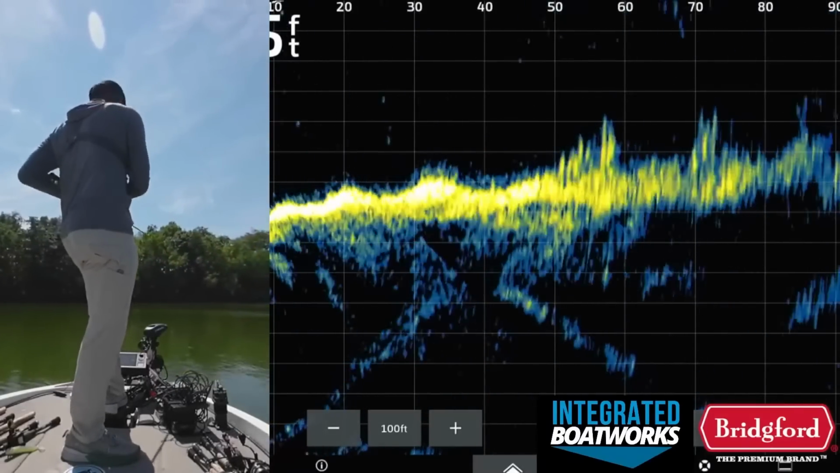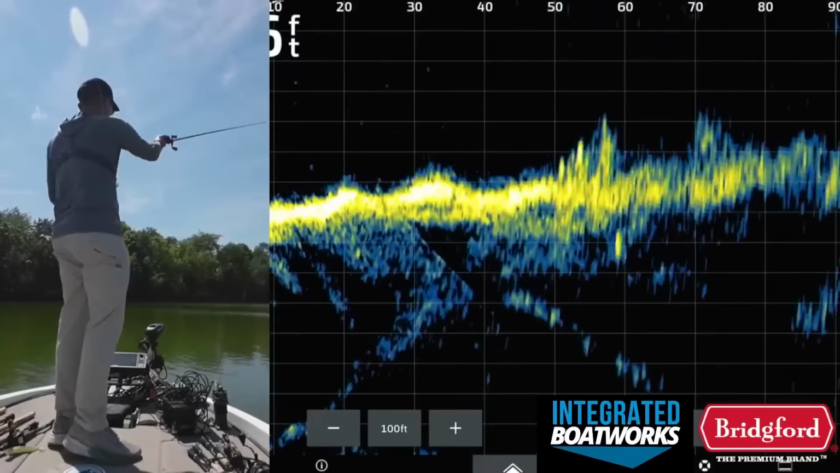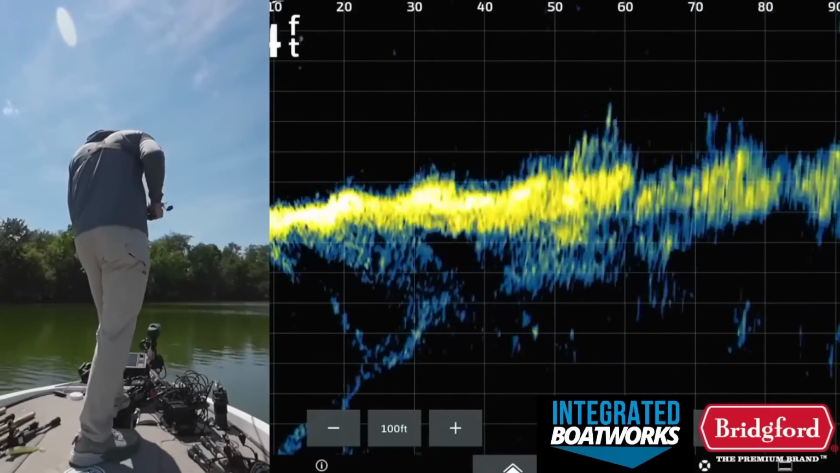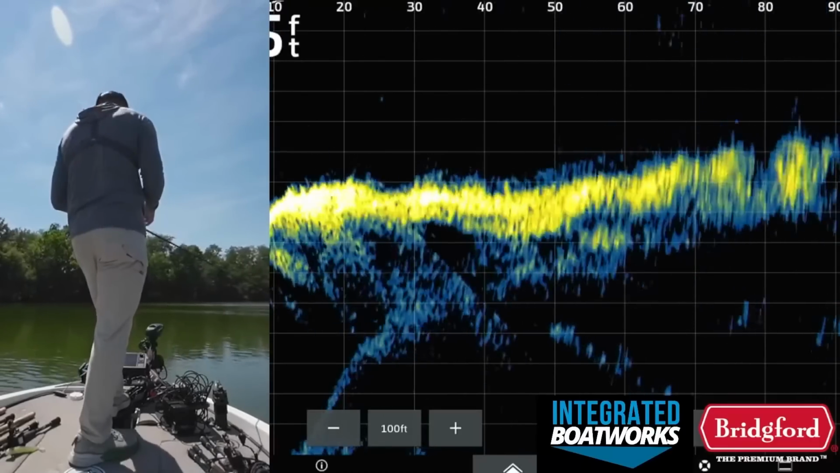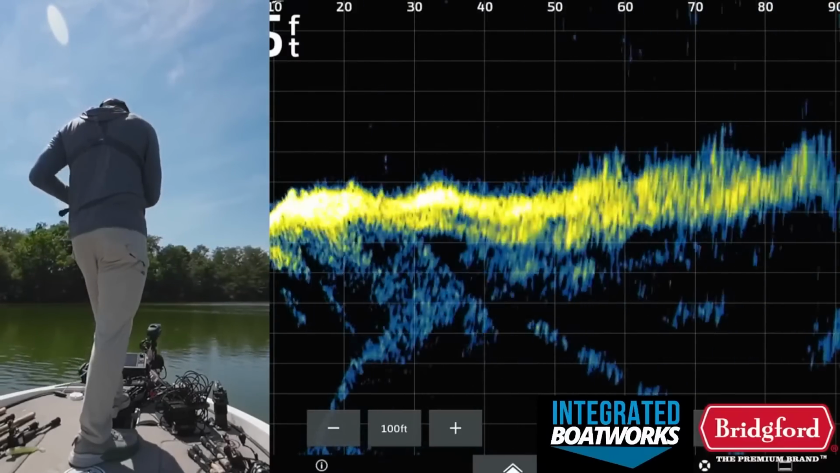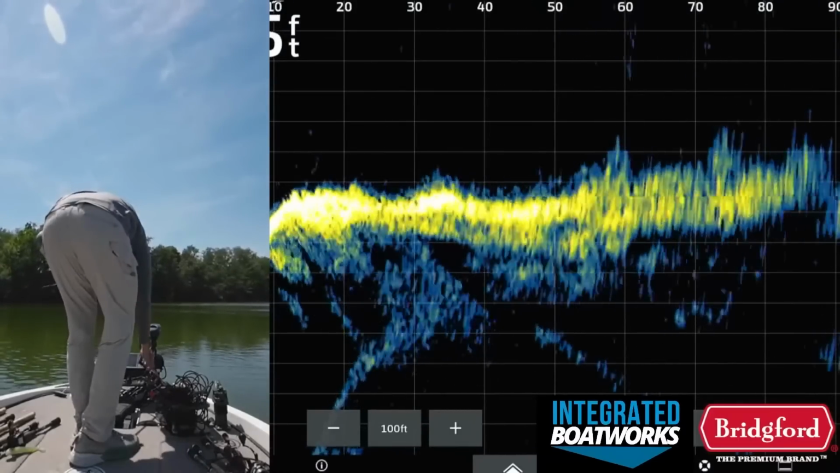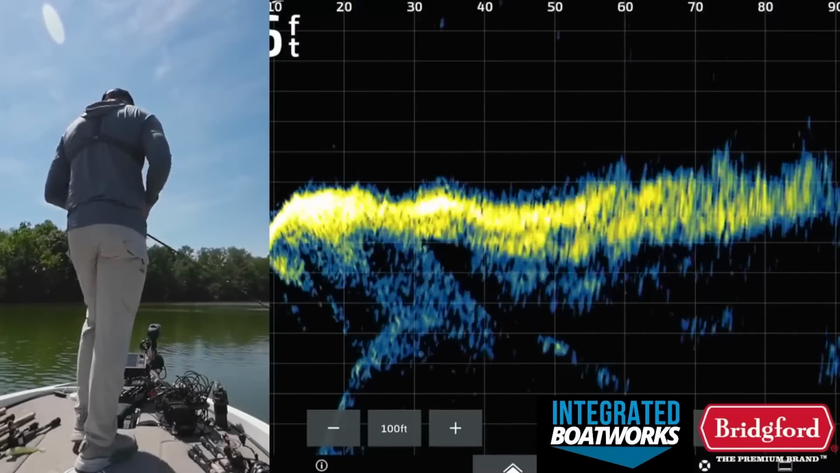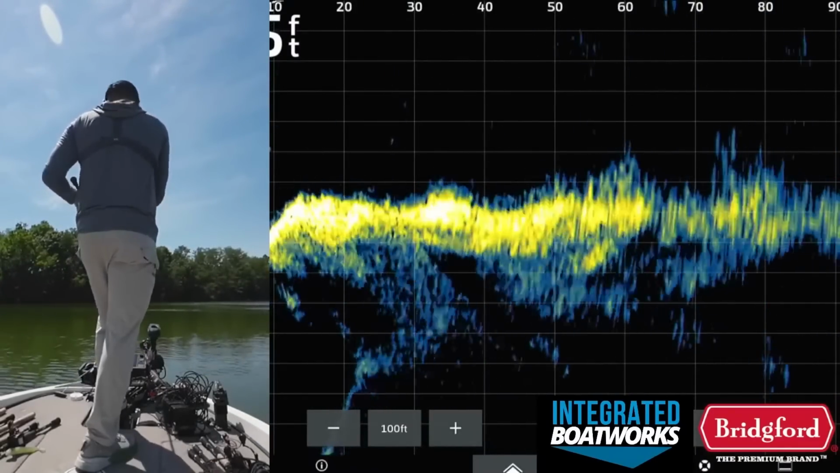Okay, so there's that one brush pile right there. You guys can see it 50 feet away from the boat. There's some fish down in it. Did I get my worm over there? About to find out, I guess. Yeah, that's a nice pile. Huh. Apparently I didn't hit that thing very well.